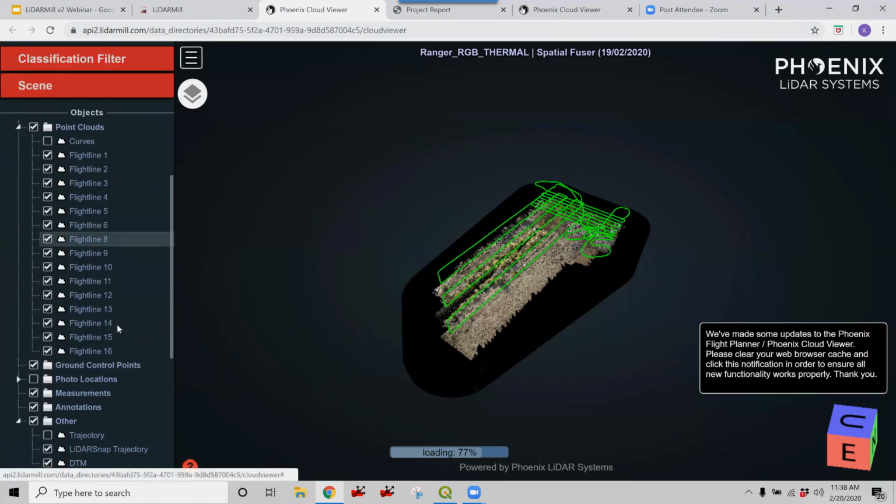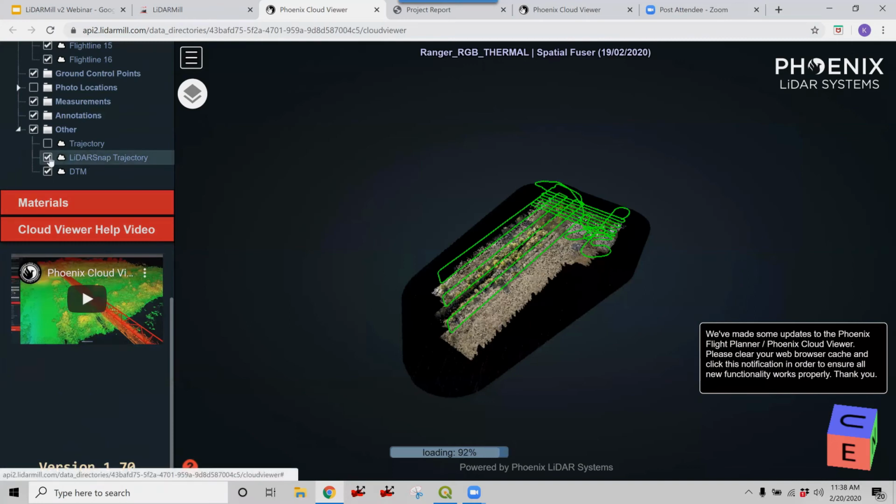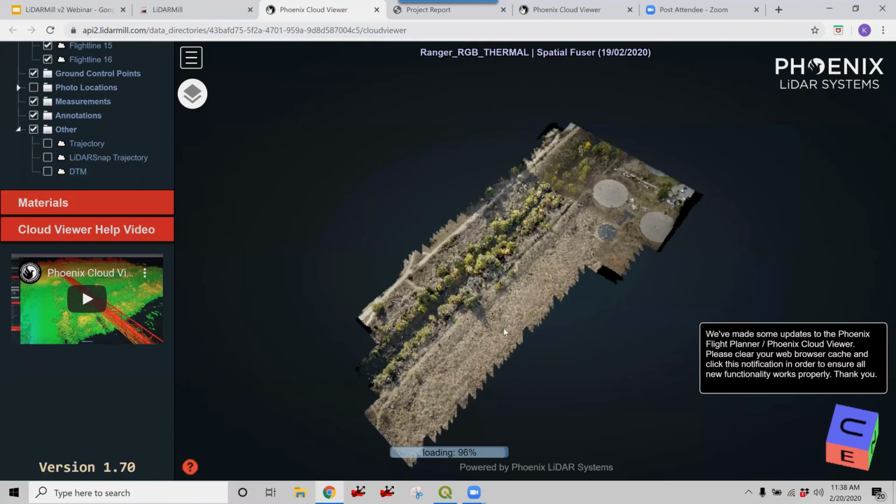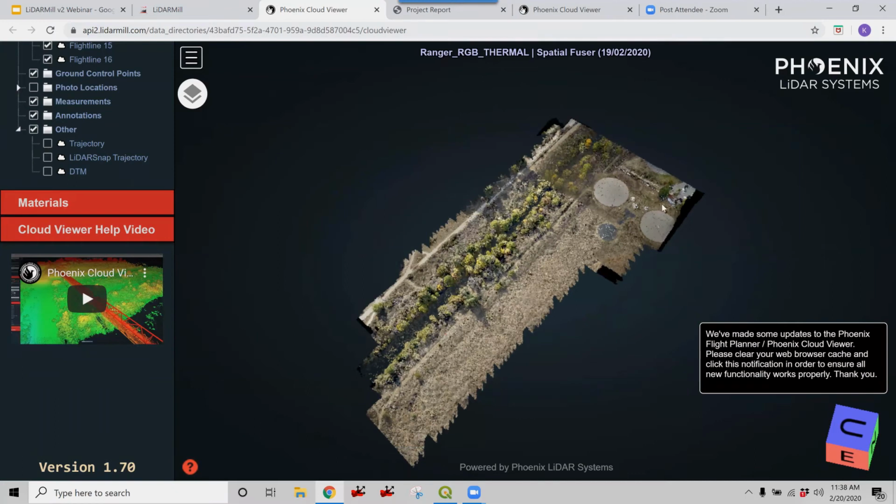So I'll scroll down here and I will turn off our trajectory and the DTM layer. And I'll show you that this point cloud is colored by RGB.